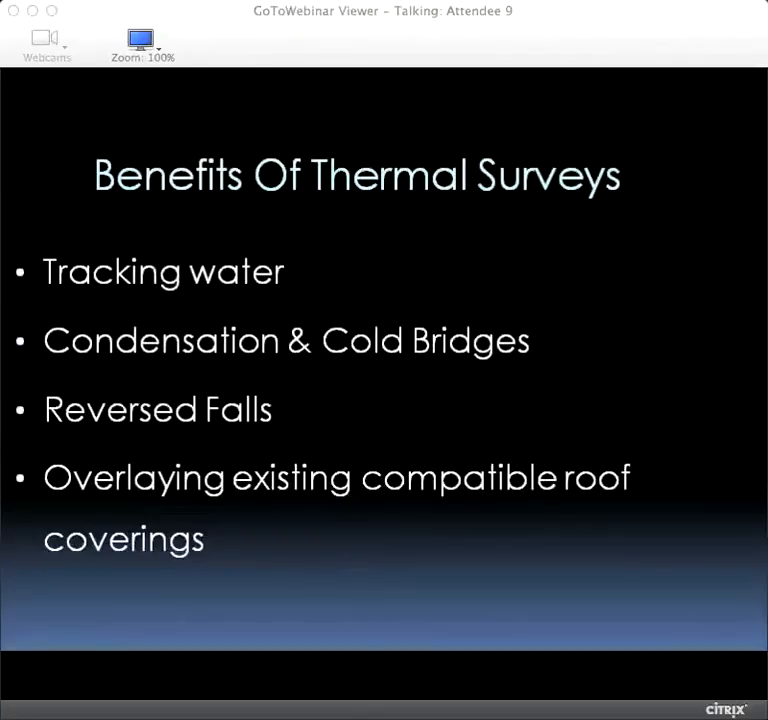Roof areas are becoming more and more commonly installed now with tapered insulation, either to increase falls or improve back falls. And if you've got an existing concrete deck that has tapered insulation installed over it, you can get water that leaks through the waterproofing and runs the other way than the roof falls that are shown on the finished surface. I hope that's understandable over the telephone.